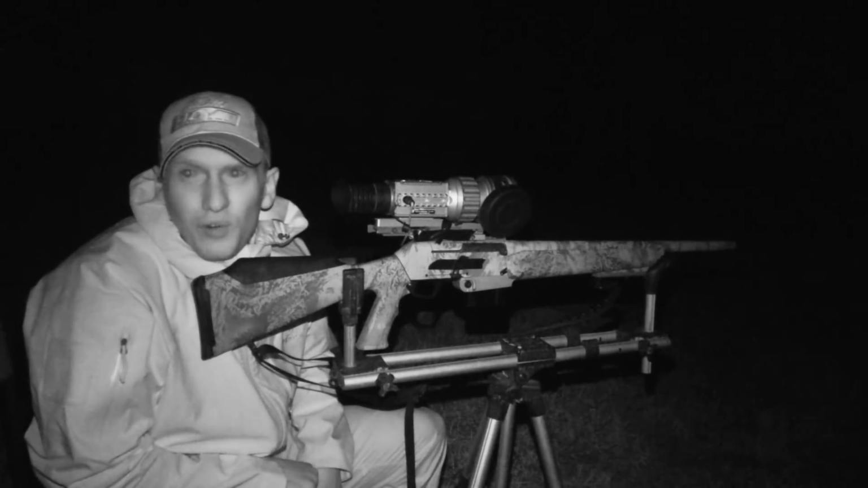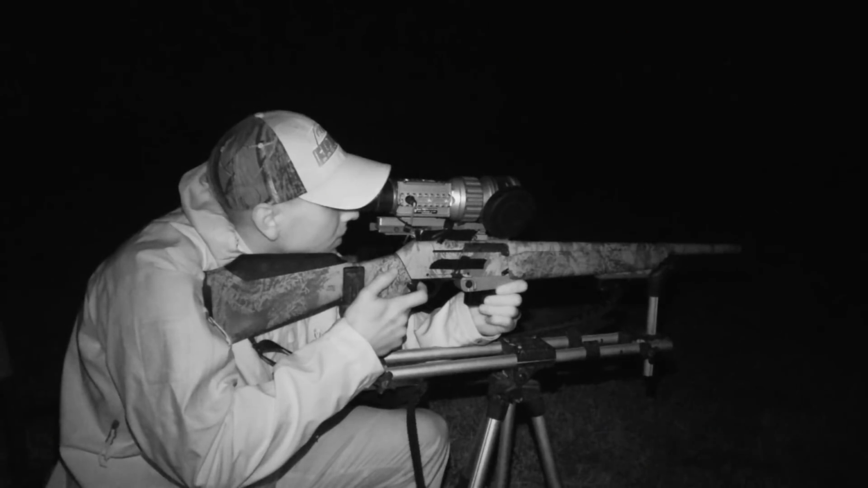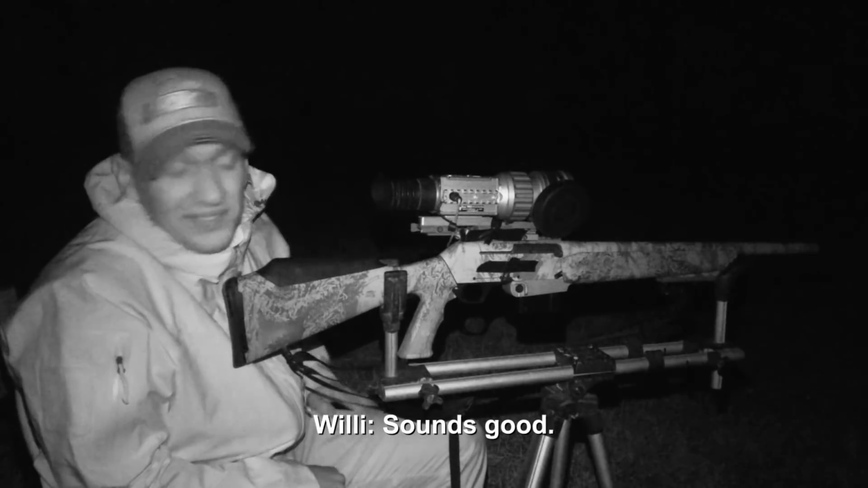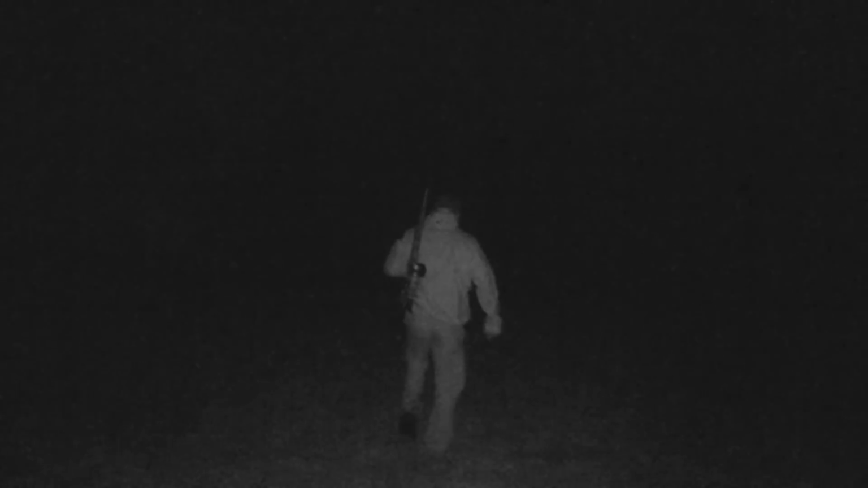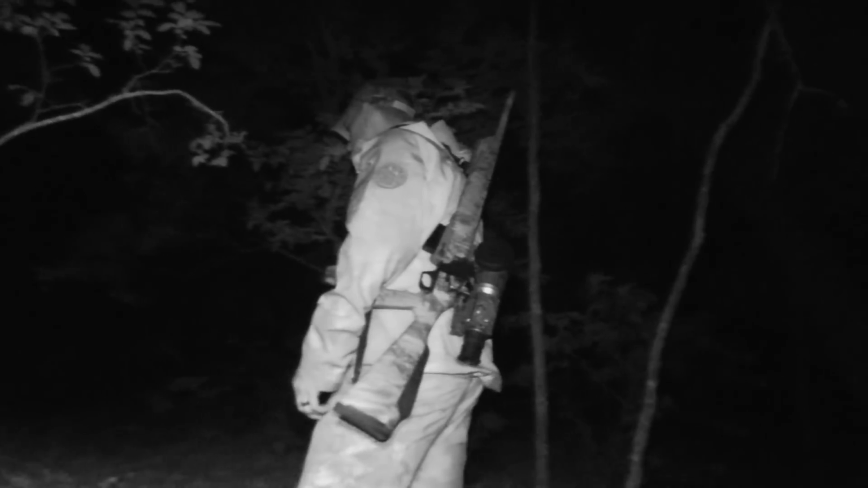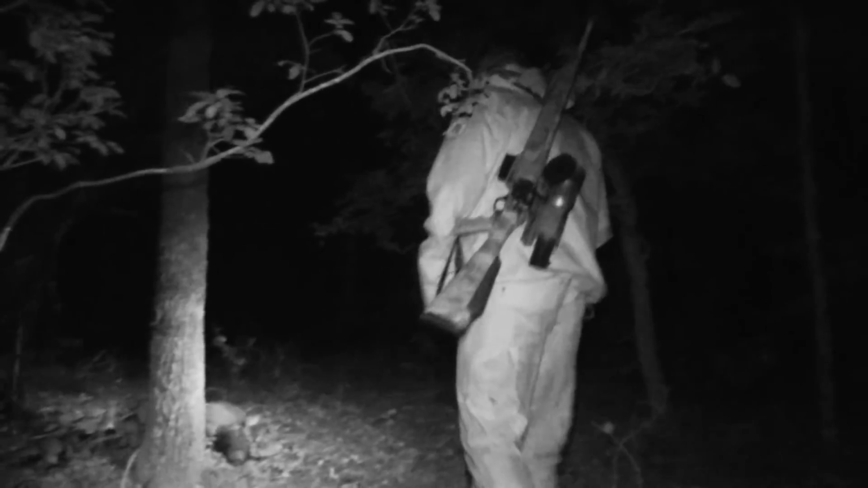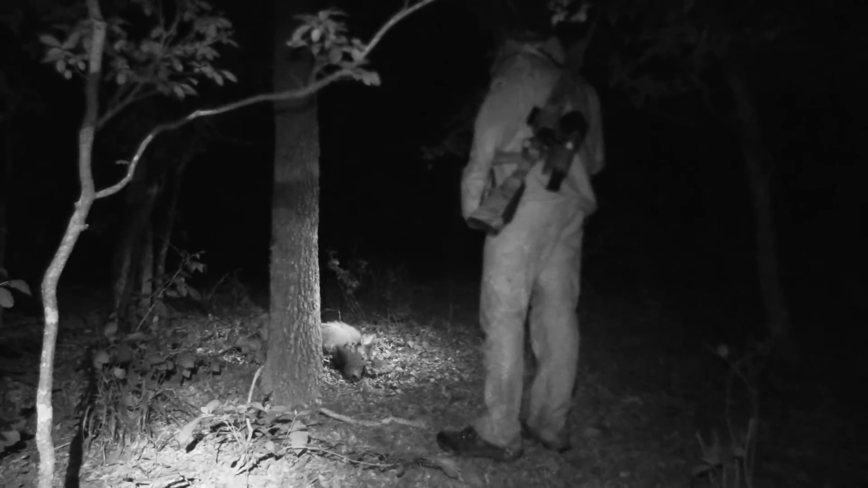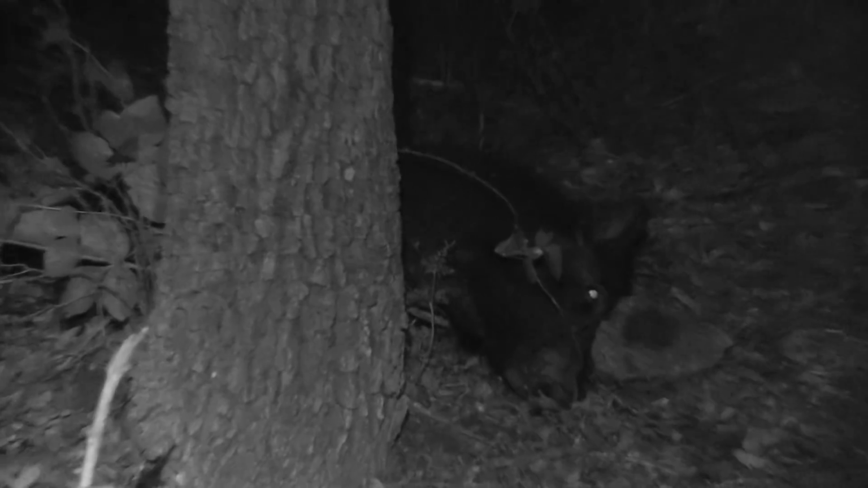I rushed that a little bit just because they all start to move over to the right. So I moved over to the only one that was left on the right and squeezed the trigger. Let's go down there, see if we can. Sounds good. Hey, there he is. Not the biggest guy we shot, but still another one down. That was fun. It was a good time.